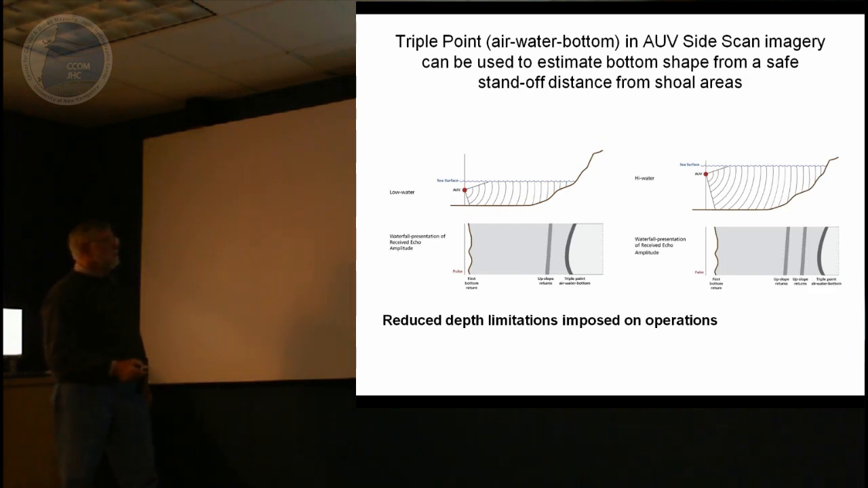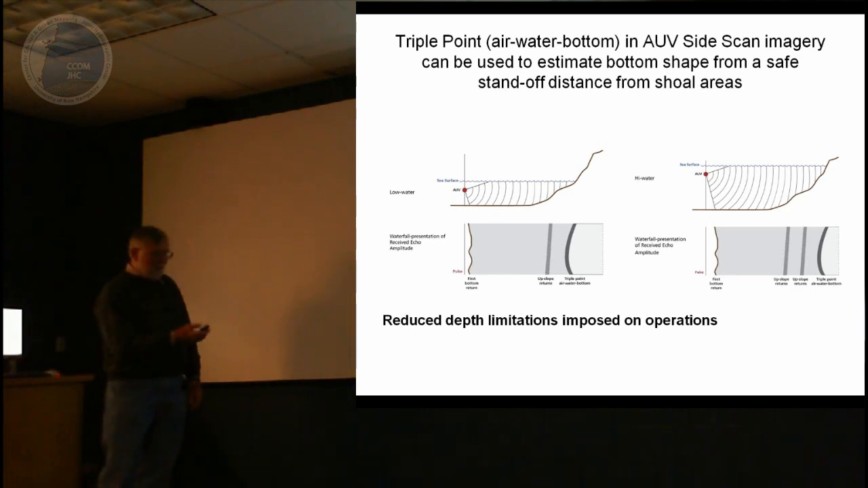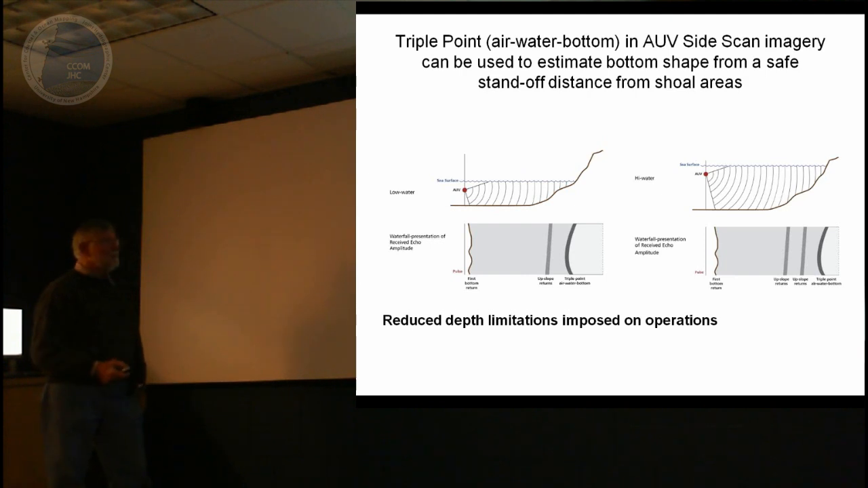In the typical little side scan image here, we have the AUV, and then we get the first bottom return here. We get a signal from that upslope, and then at this point there's what's called the triple point, air-water-bottom. If you had gone over here in the high water case, you'd still have the same sort of thing.